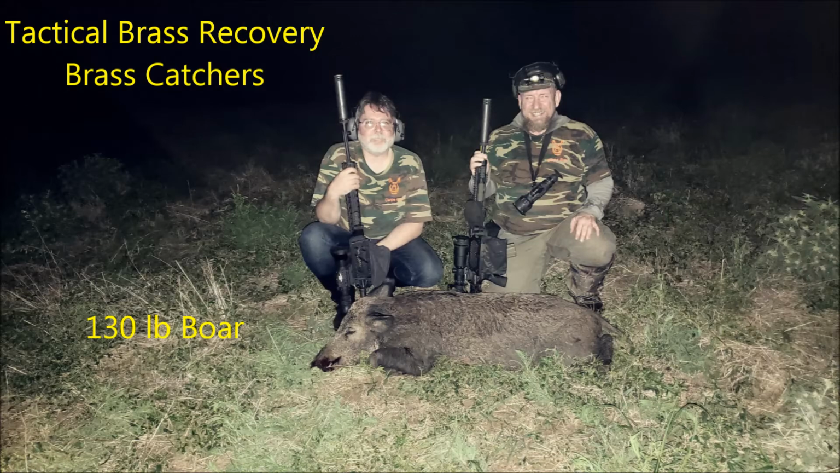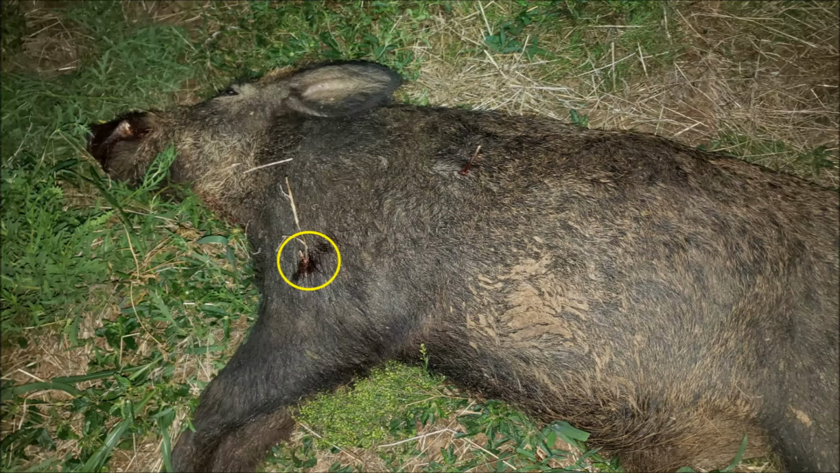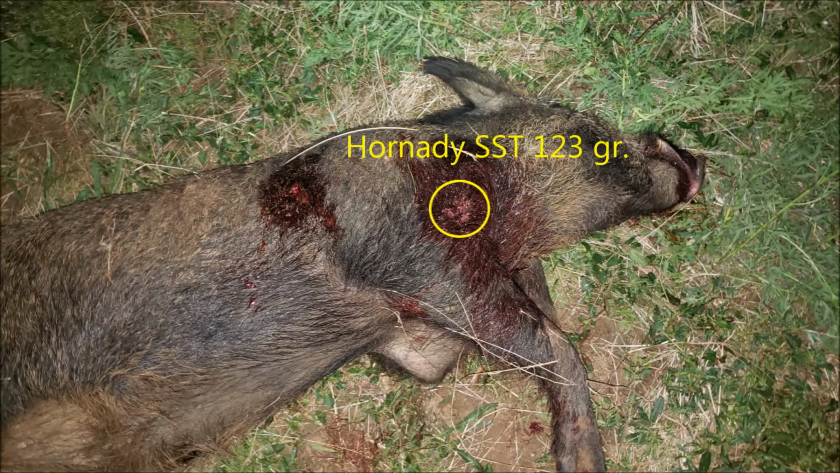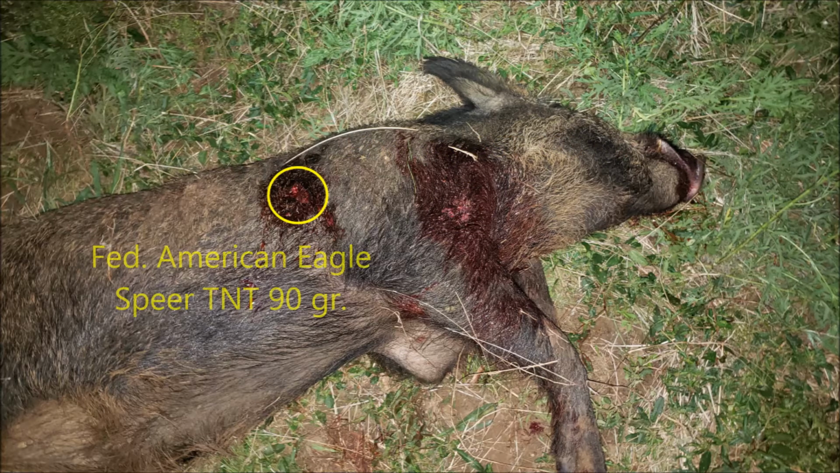The hog turned out to be a 130-pound boar. Evil John's shot entered through the left shoulder, breaking the humerus, passing through the heart area, exiting the other side. My shot entered mid-body, going through the spine area, also exiting the other side. Here is Evil John's exiting shot. Here's where my shot exited.